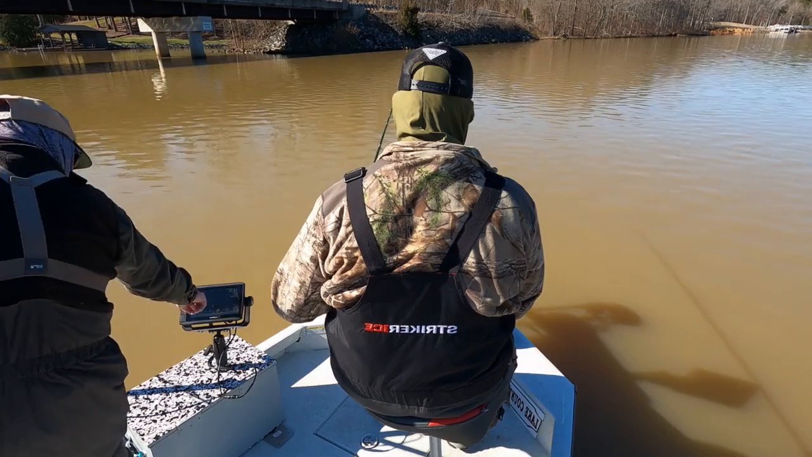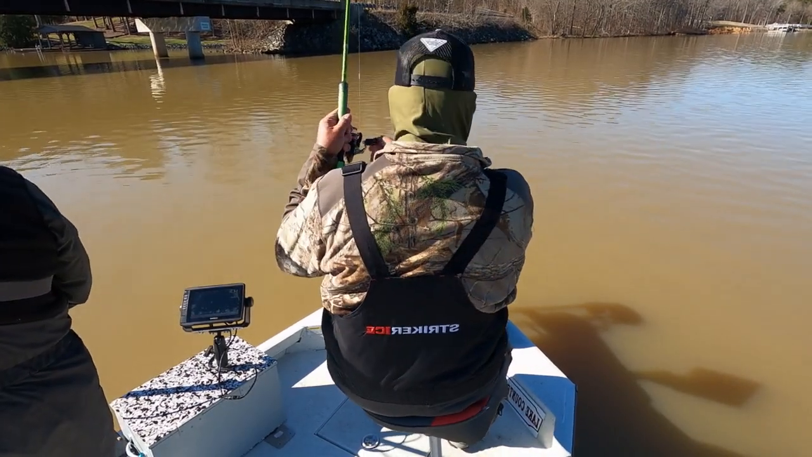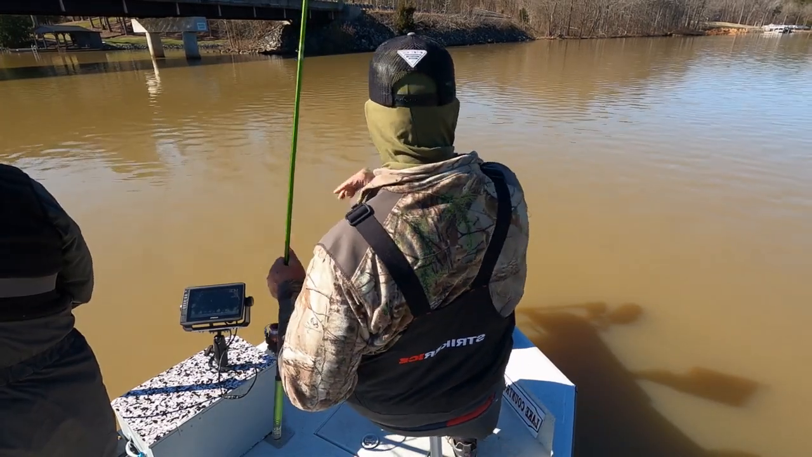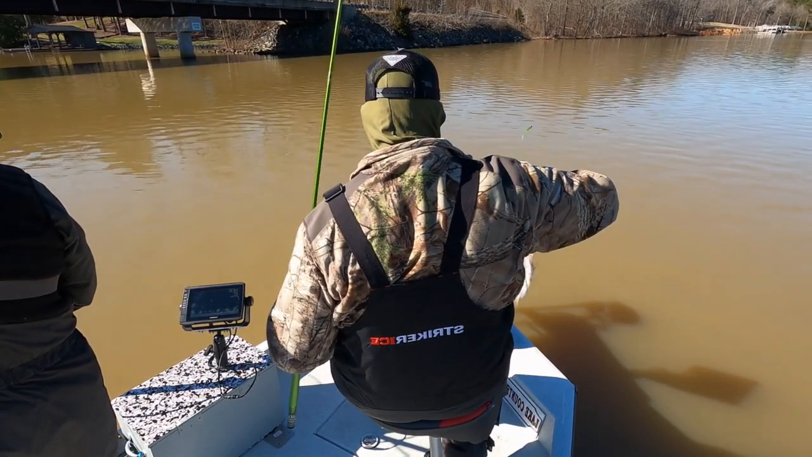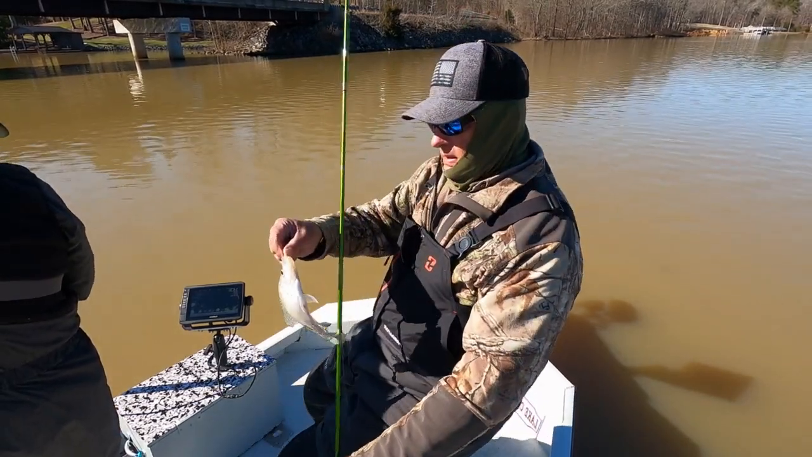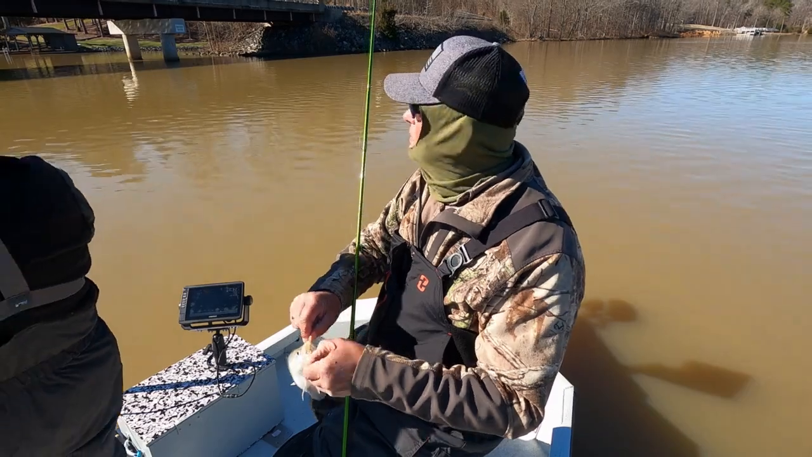This one right here looks pretty decent. Oh man, look at that big fish come out from under that stump. You see that big fish come out from under that stump? He's still hanging around that stump. He was like begging. All right, that's another one about 9 inches. This is a little bigger.